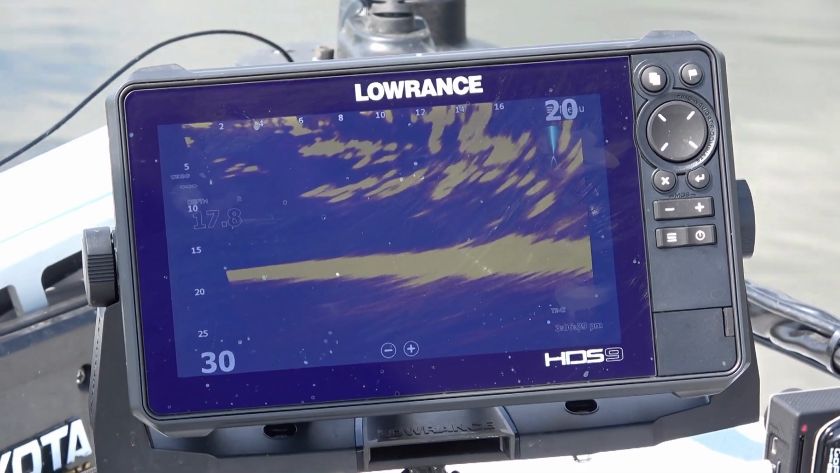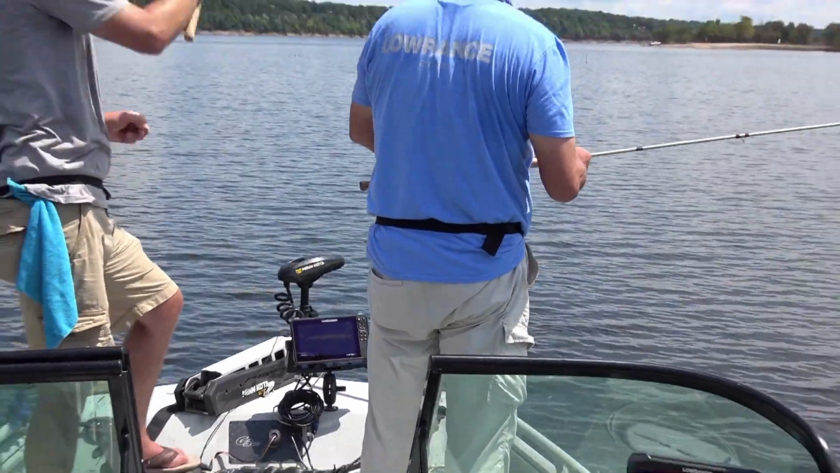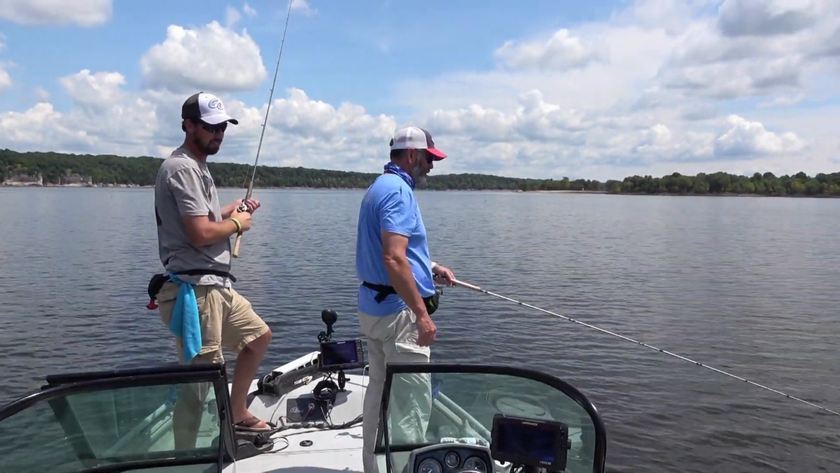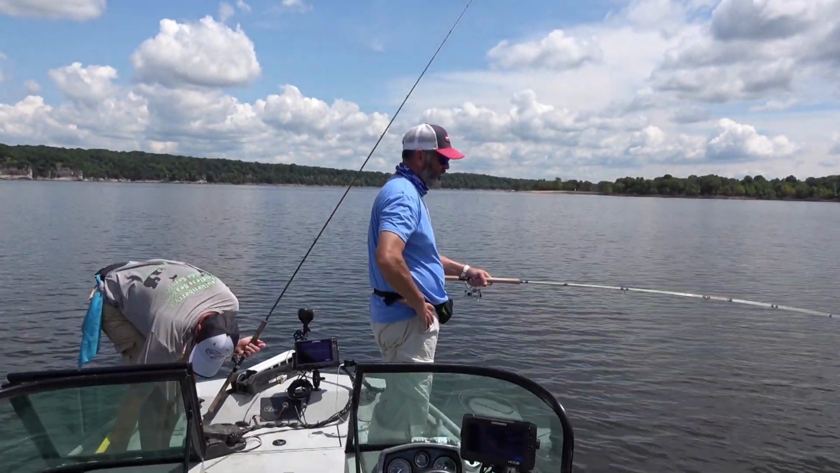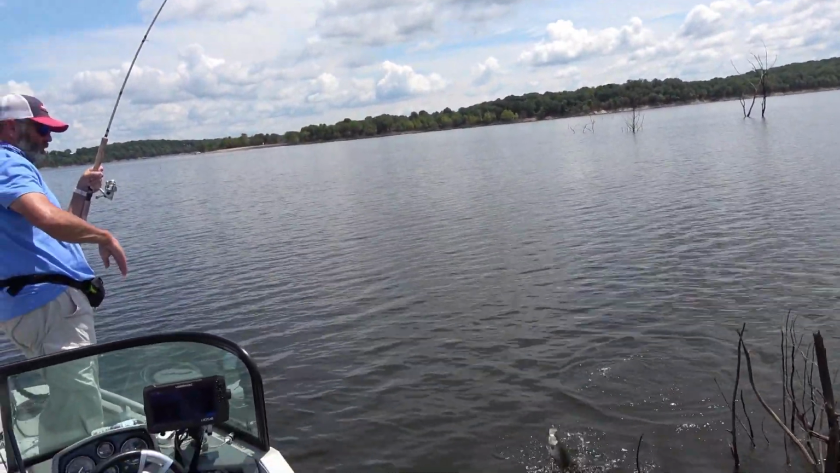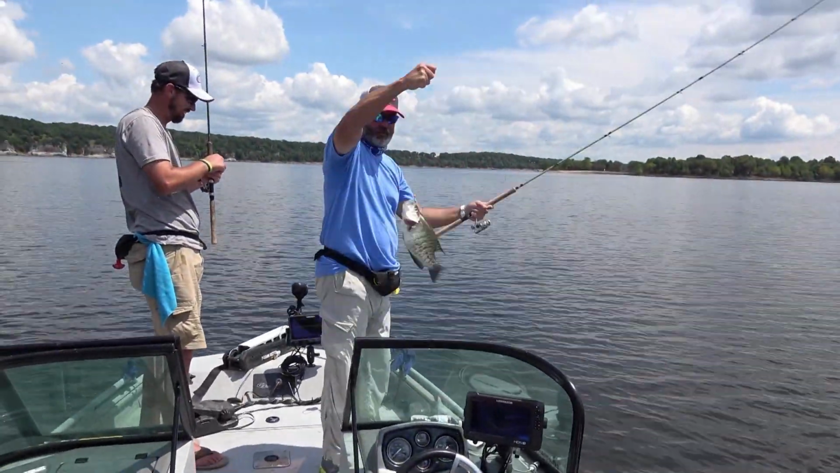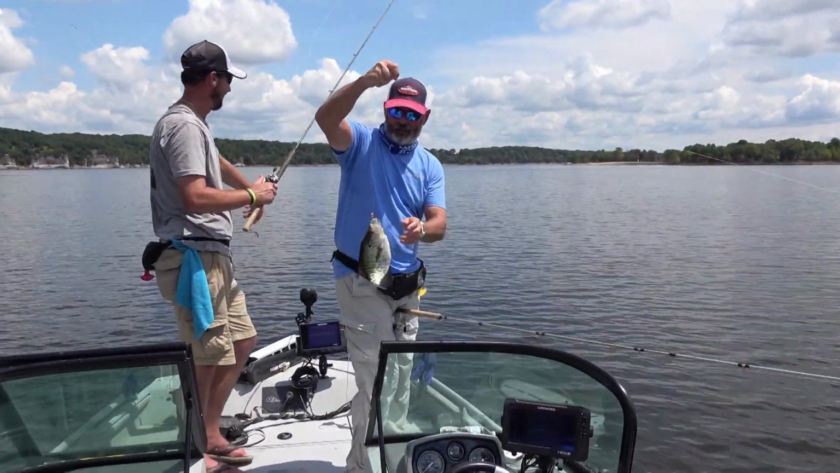These are wide open area fish right there. But we don't know what they are. They could be white bass. They could be big shad. You know, we've got shad gizzards. Oh boy. Oh my, mercy me. How about that?